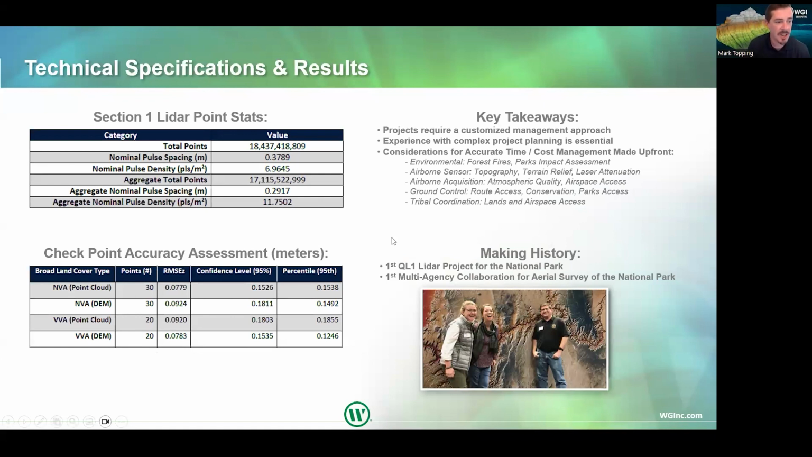If we look at the checkpoint accuracy in meters of this data set, our non-vegetated vertical accuracy assessments, we ended up with about 7.8 centimeters vertically, averaging on the non-vegetated. Again, the requirement is 10 centimeters. And our DEM also achieved the 10 centimeter requirement at the 95th confidence level.